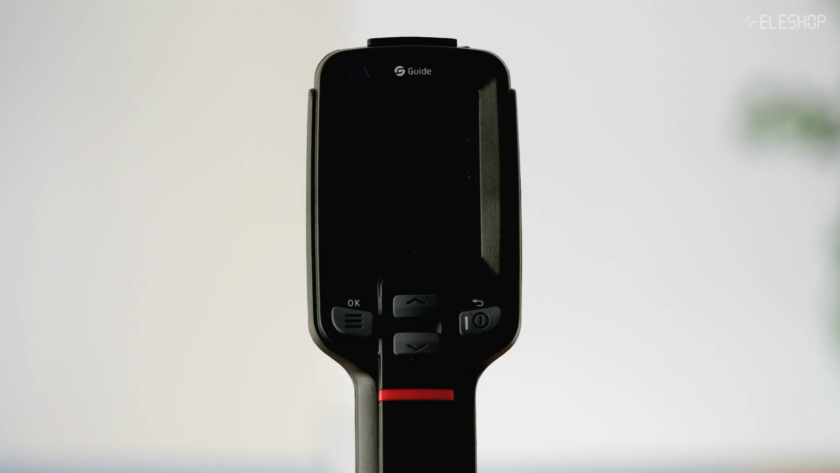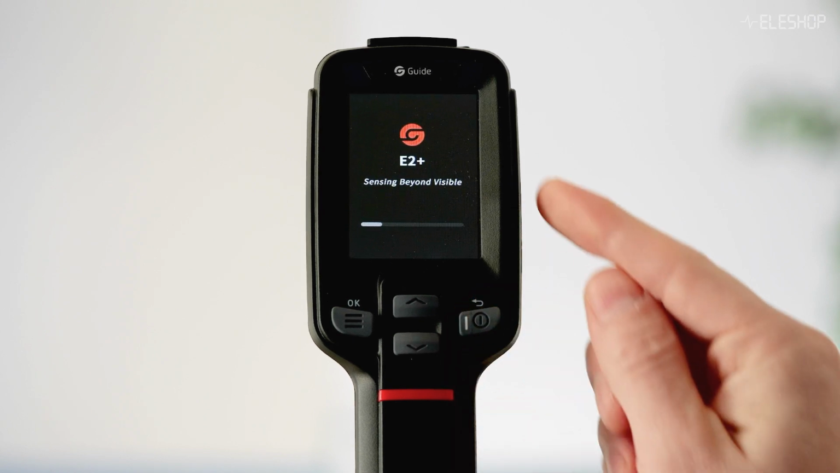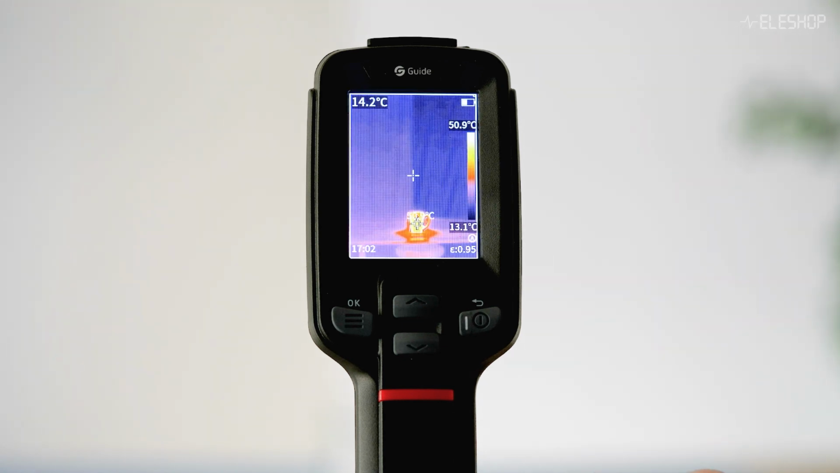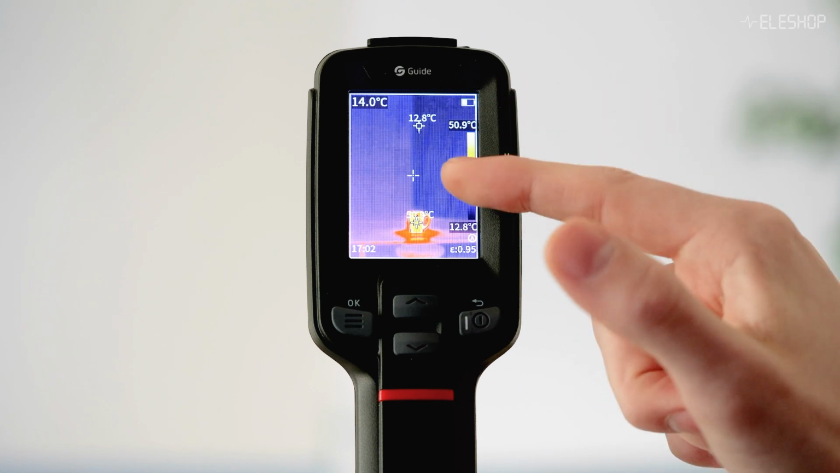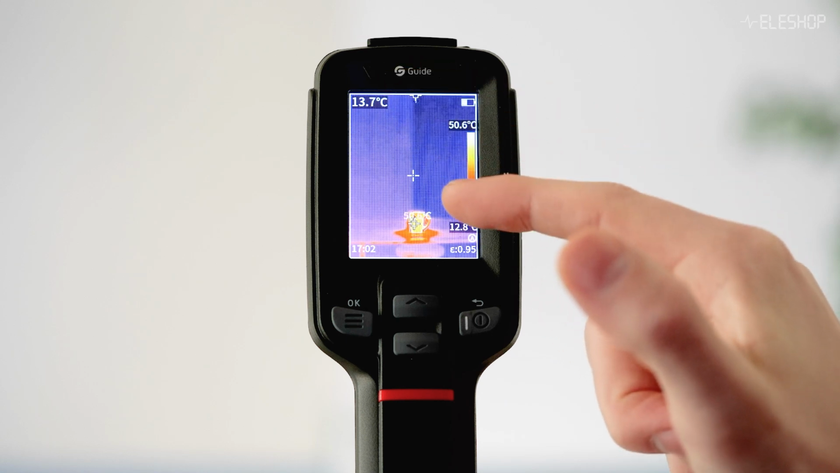Now, let me walk you through a quick demonstration of the camera settings. Let's start with powering on the device. In this case I will be showing you the E2 Plus, but all the same menus and parameters are also for the normal E2. Right away you will see a clear image. You see a few details like the battery life. You will also see the center temperature, that's here in the corner.